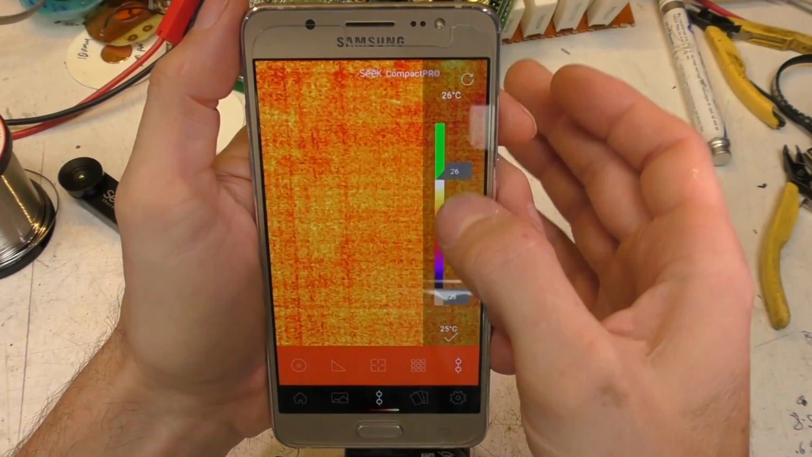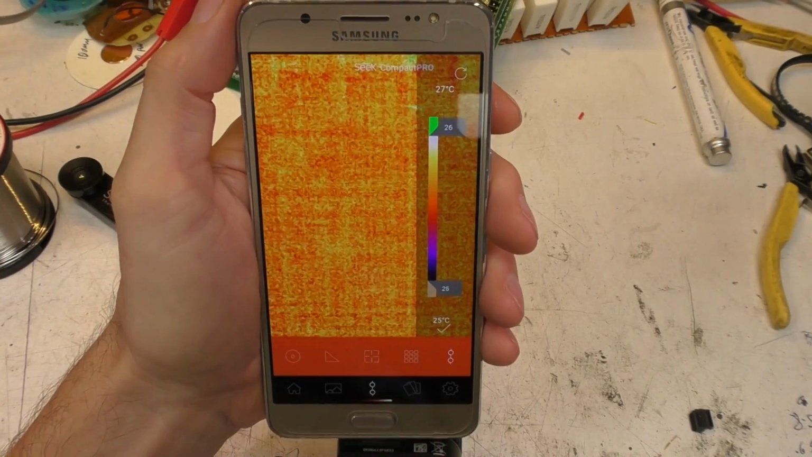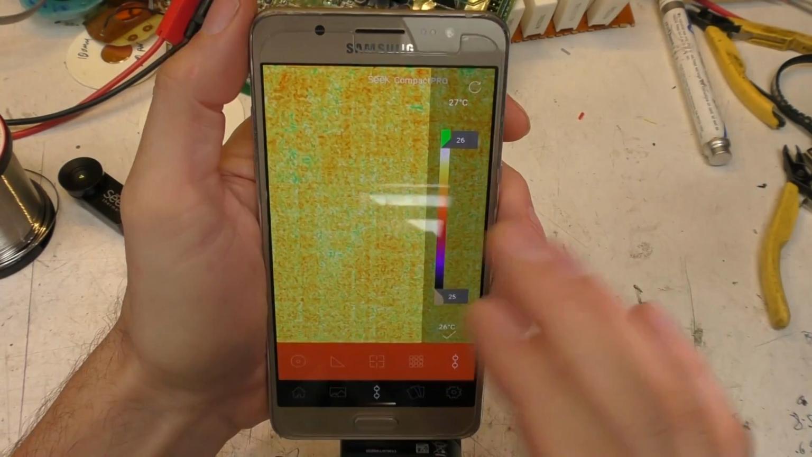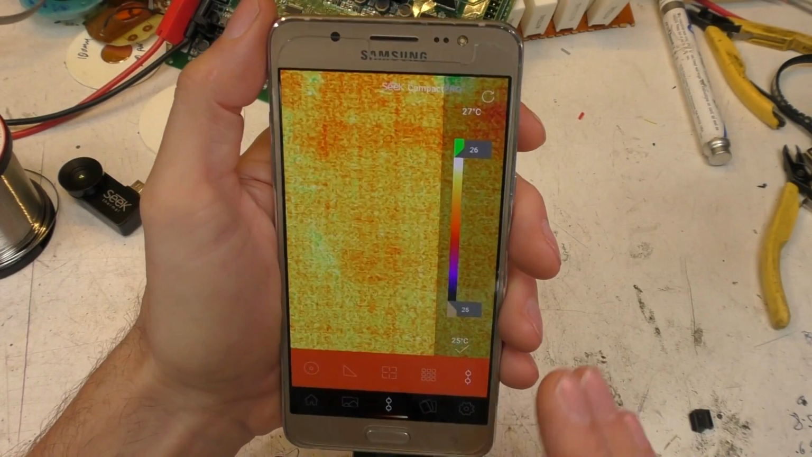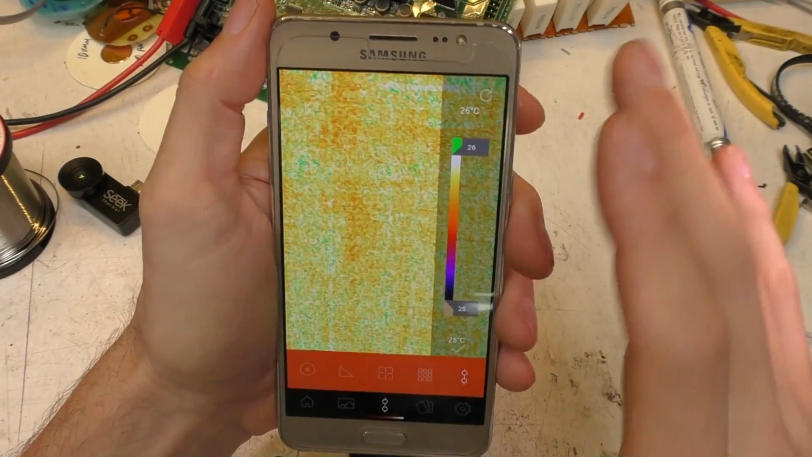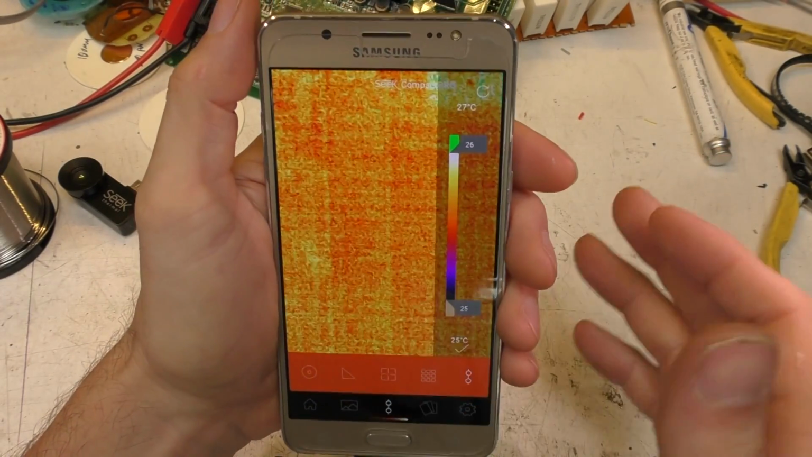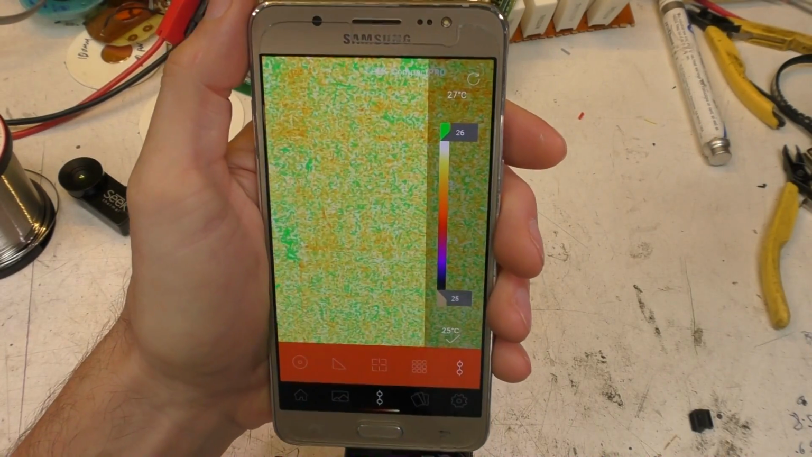In this mode you can set high and low limits. So basically, you can fix it instead of it adjusting its range dynamically. You can actually have it at a fixed temperature. Now, there's one thing that is really terrible about the way they've implemented this. The limits that you can set it to are only the limits it can see at once. So if you wanted to set it to a higher limit than it can actually see, you have to have something in the field of view that's at that temperature.